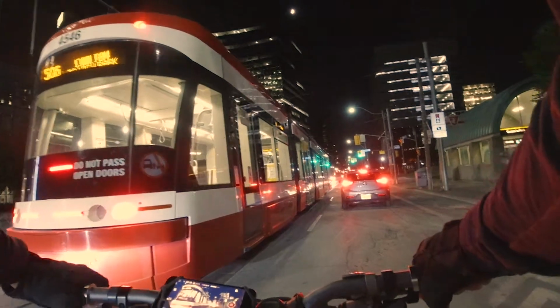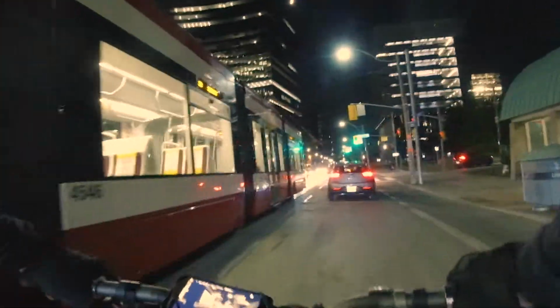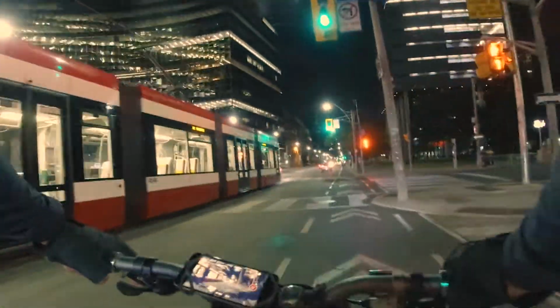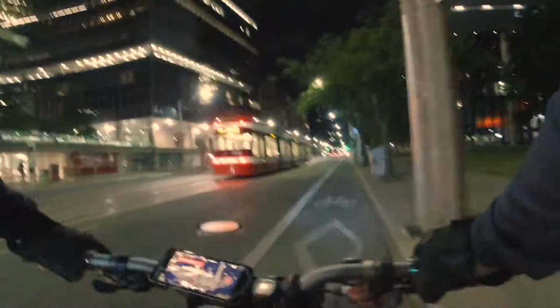Look at this. We're at Queen's Park. These streetcars are getting longer and longer. Is this gonna turn, or I don't know. Streetcars can do whatever they want. I gotta go on my bike lane. Streetcars can do pretty much whatever they want, and they can stop anywhere they want. So as a driver, you gotta be extra careful with them.